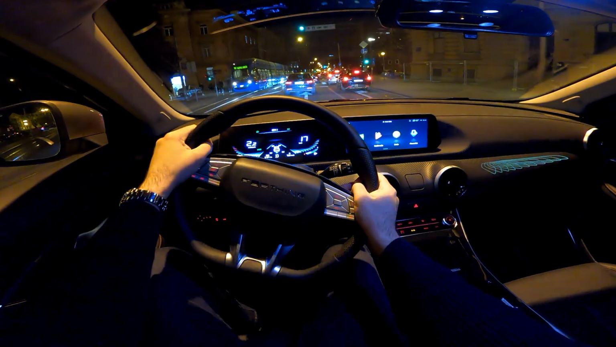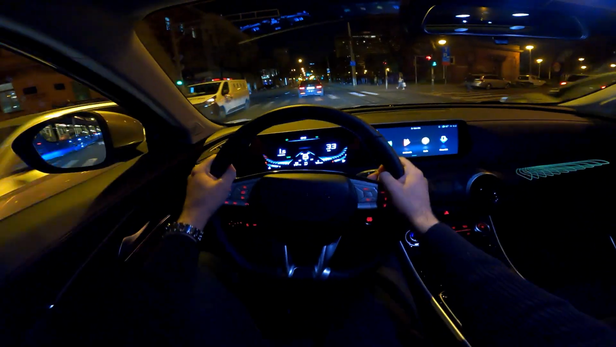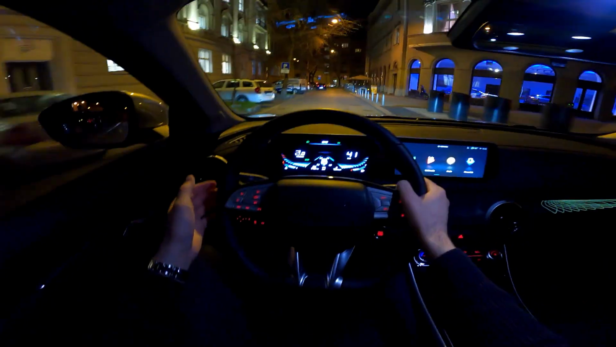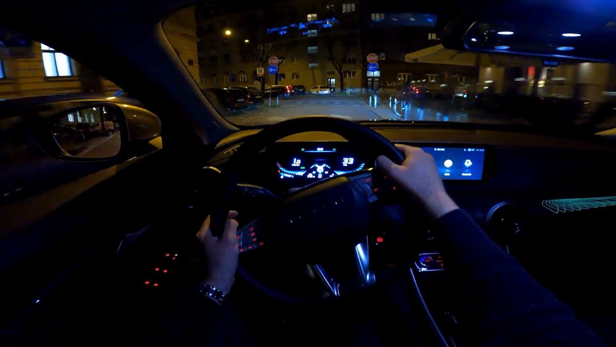night point of view drive through my hometown of Zagreb. And today I am filming a bit earlier than usual, and as you can see, we do have traffic around us. Sometimes I film at 2-3 a.m. and then we have nobody around us, but yeah, today a bit earlier.